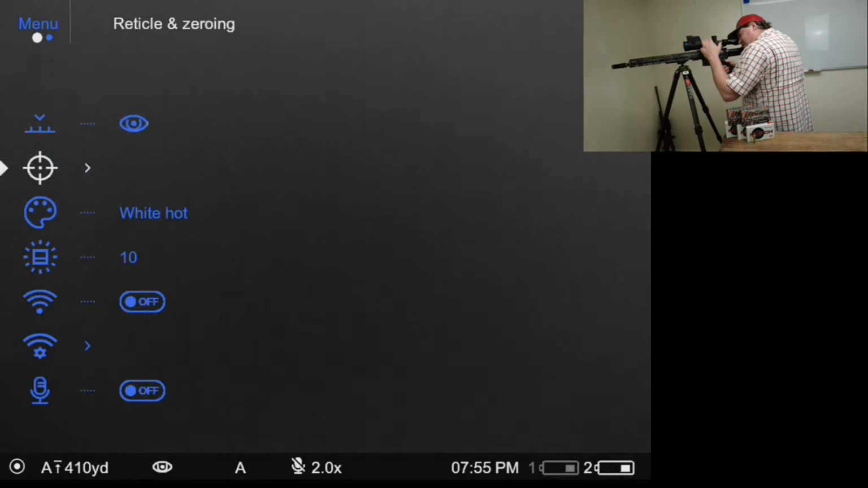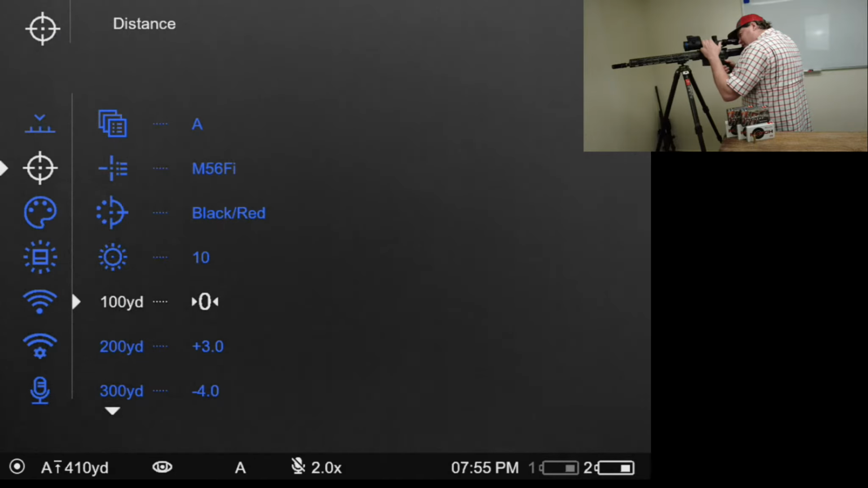So like in this menu item right here changed a bit. This is reticle and zeroing. Previously, they had this broken into about 3 subsections, and it was a little confusing, and they've made it more intuitive by grouping them all in this one place. So now you change your zeroing profiles right here. All the options that had to do with your reticle, previously they were in their own menu, and then zeroing was in a menu. And so now you can do it all from this one menu.